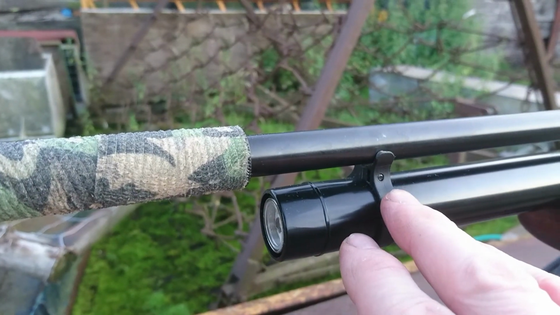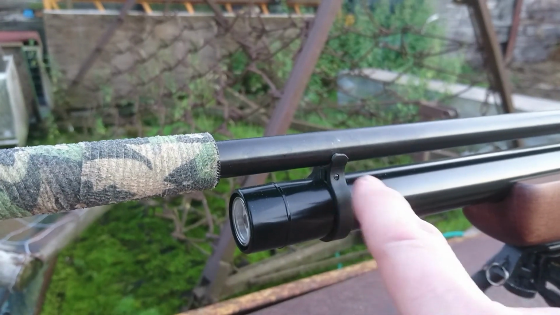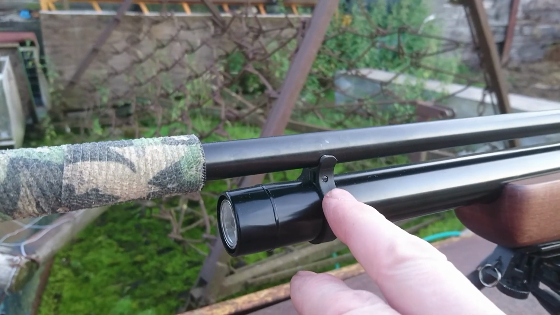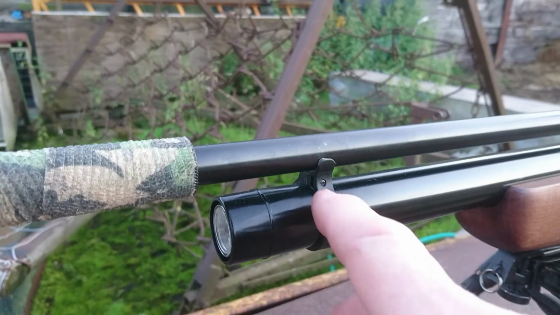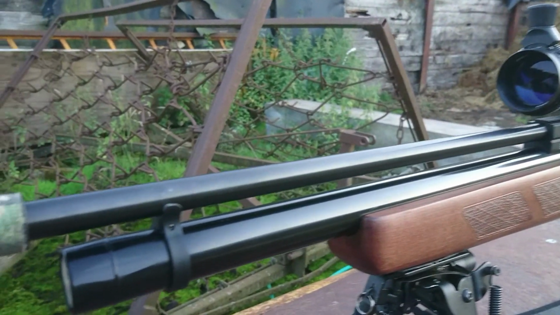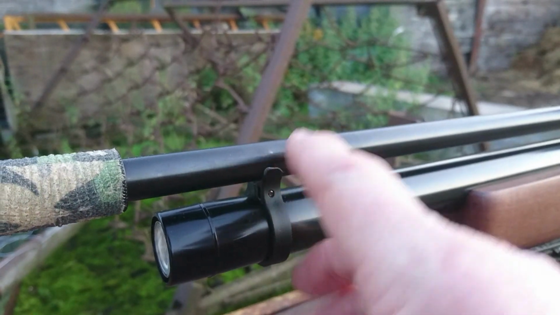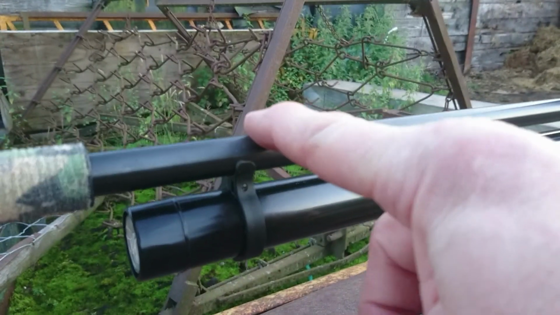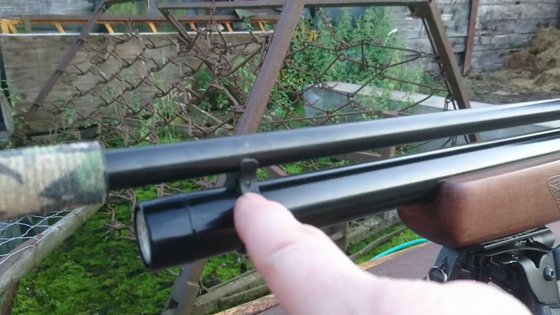Now I'm not saying this is the problem with all Gamo rifles with this band on, but it's certainly an issue with this one and one other that I'm aware of. Effectively what I've done is to make the barrel fully floating, but I've retained this portion here just to resist any downward pressure that it might incur in the bag.